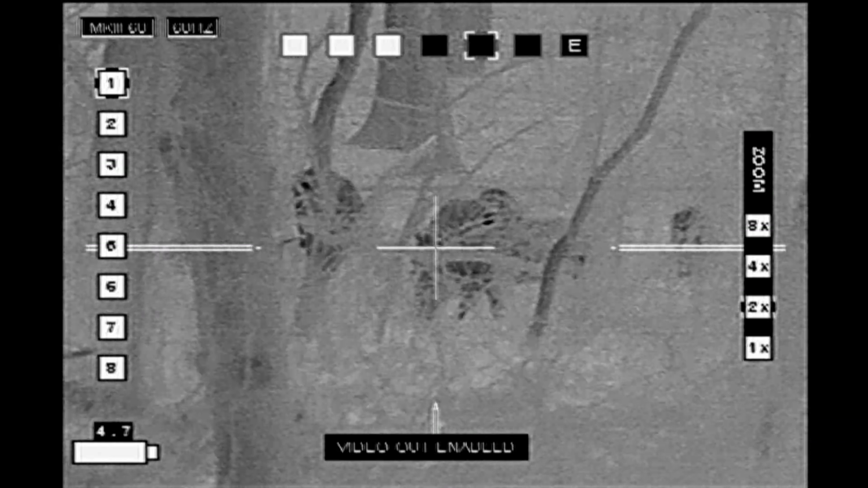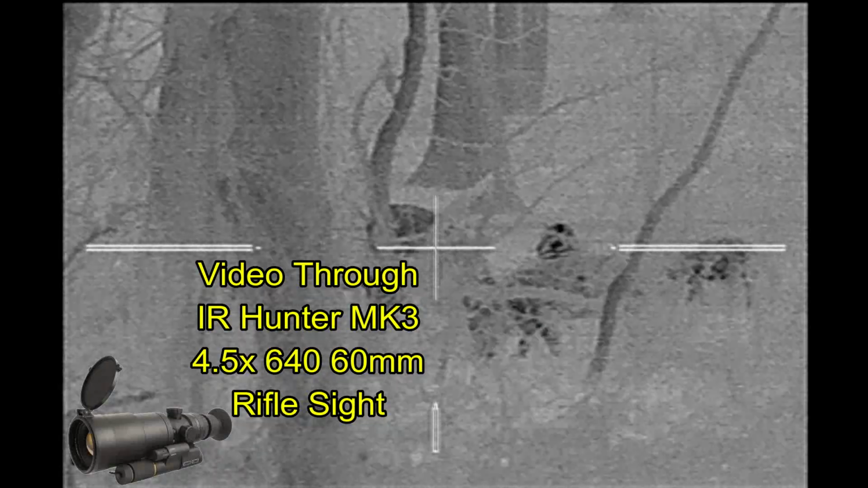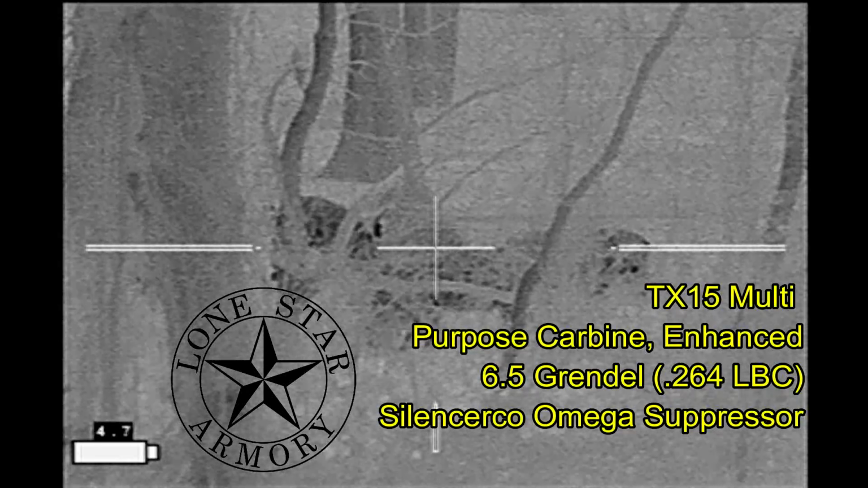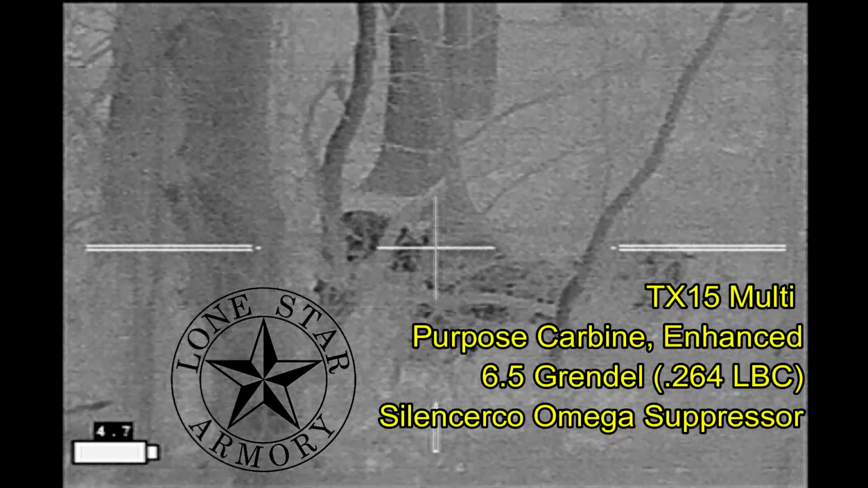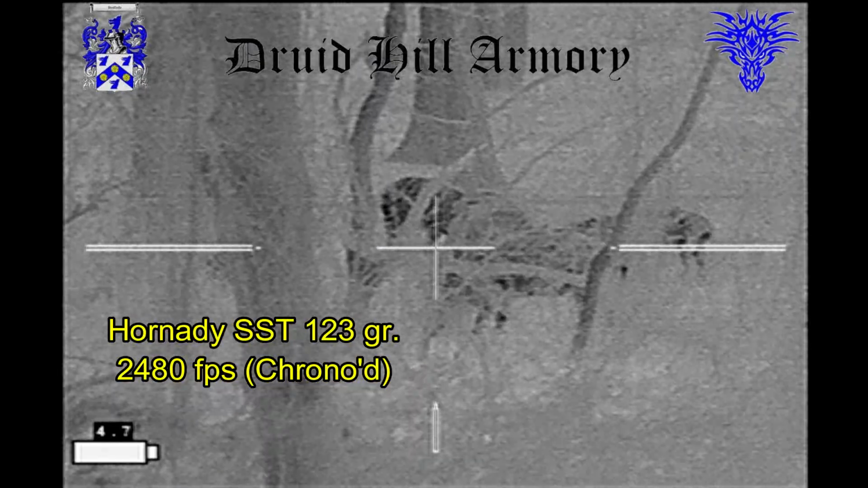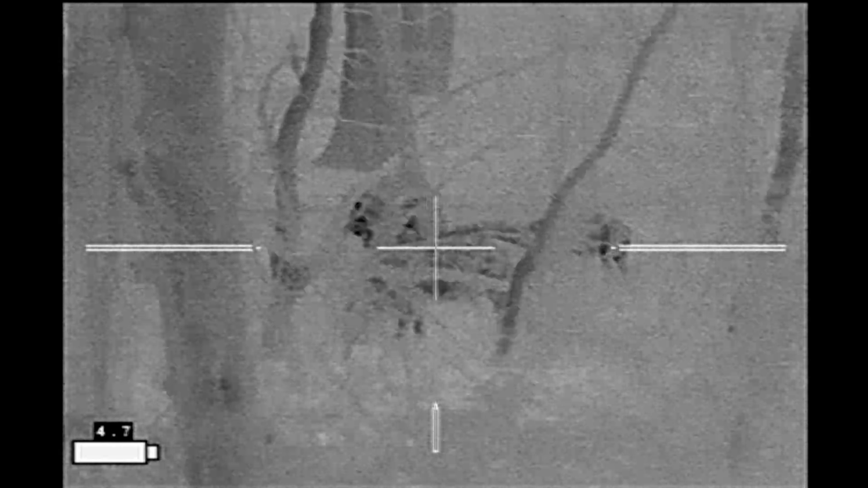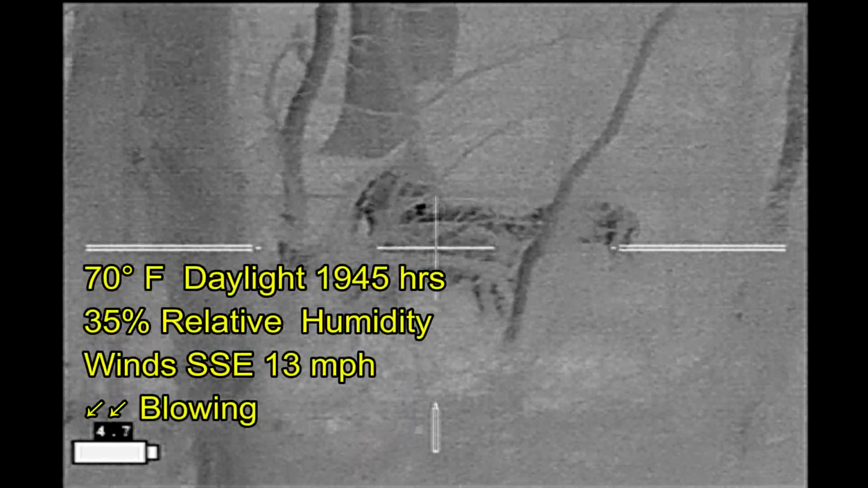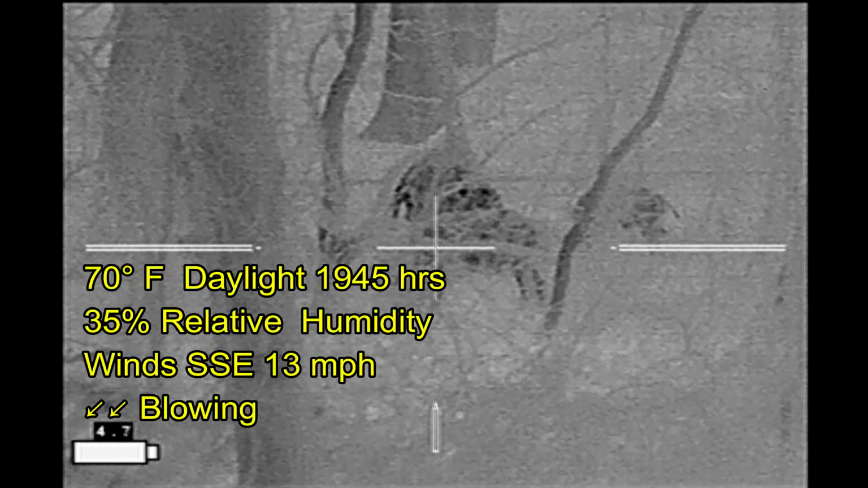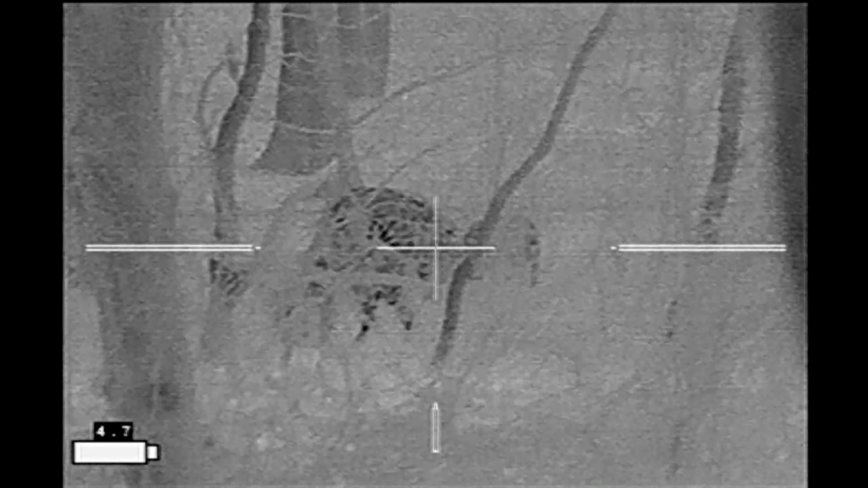And at this point, with the sun behind me, I'm trying to work out whether or not I want to try to better my position anymore. I'm trying to figure out which ones are sows, which ones are boars. And I finally decide that this is probably going to be the position that I take. The wind isn't bad for me here. But with the sun behind me, I don't think I can move up anymore without actually getting their attention. I'm not very far away from them.